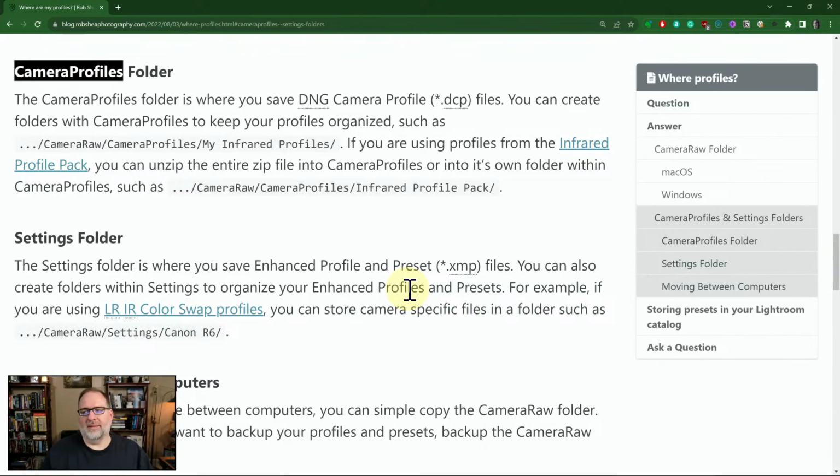Or when I first got started in infrared, I created a bunch of profiles before I standardized on the system that I have now that I've shared with you all. I had some older profiles that I don't know what I was thinking. I don't even know how they were built. I looked at the results and couldn't even tell you why this looks so terrible.